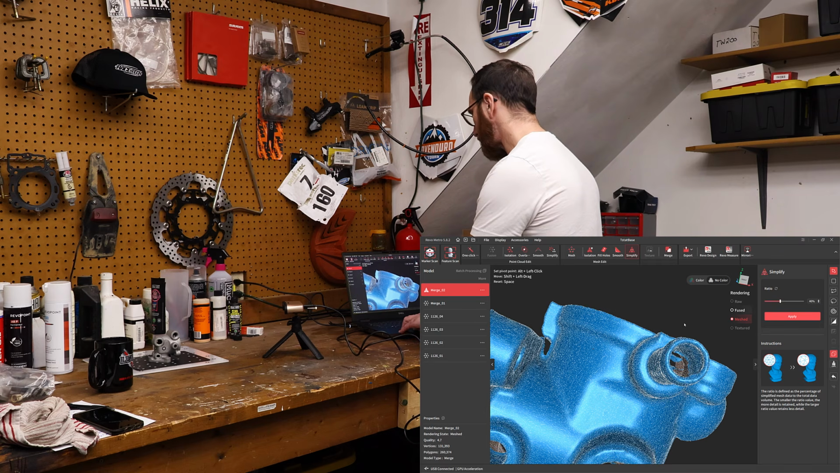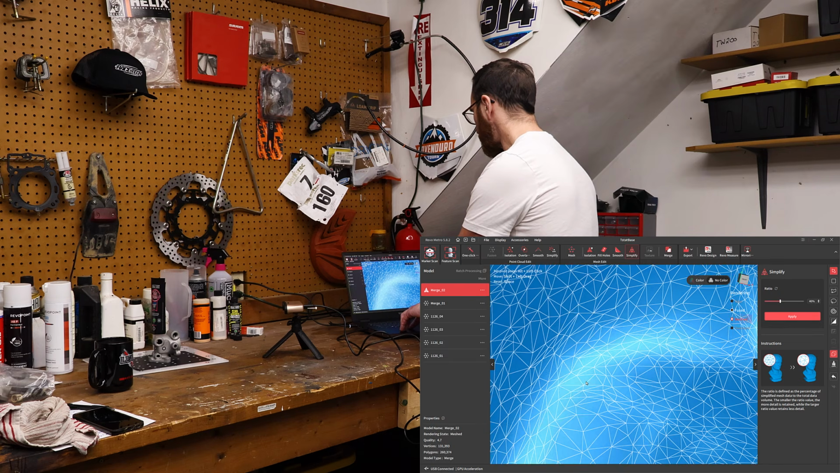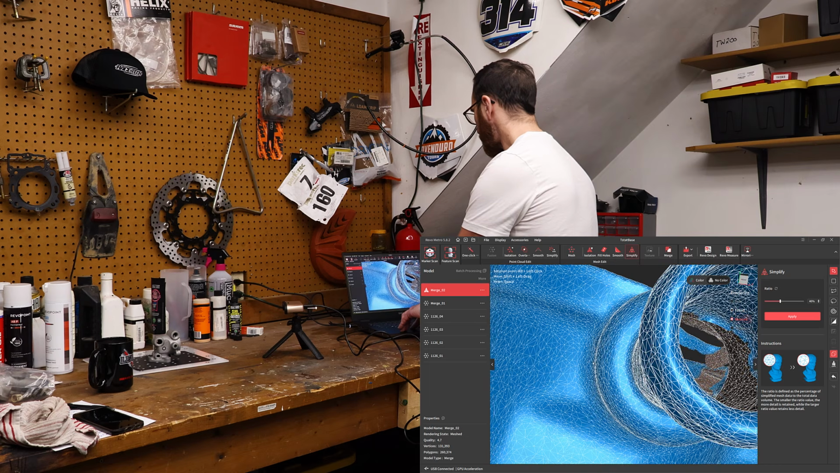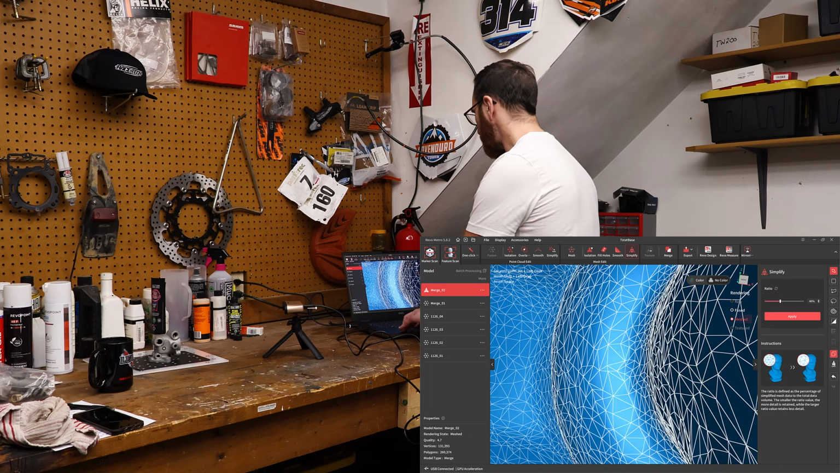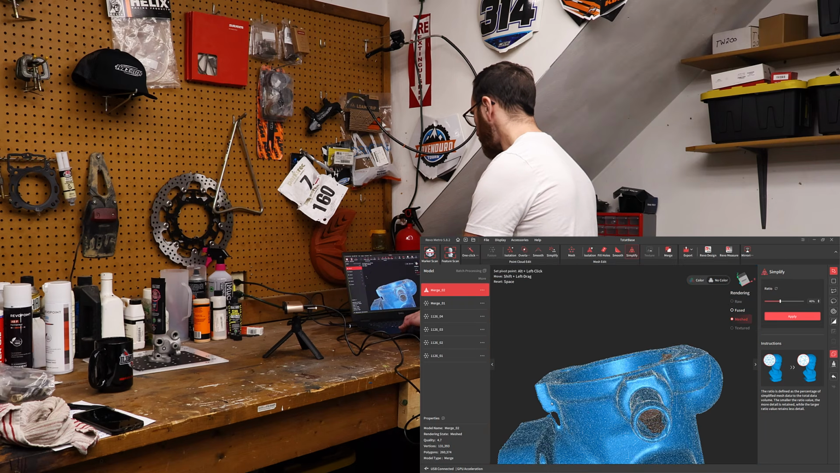Even taking that down from 1.2 million to 260,000, you can see that we've got a much nicer spread in the mesh. We've got higher density in the corners where we need it, like these fillets. For the most part, that is a better quality mesh that's going to be smoother.